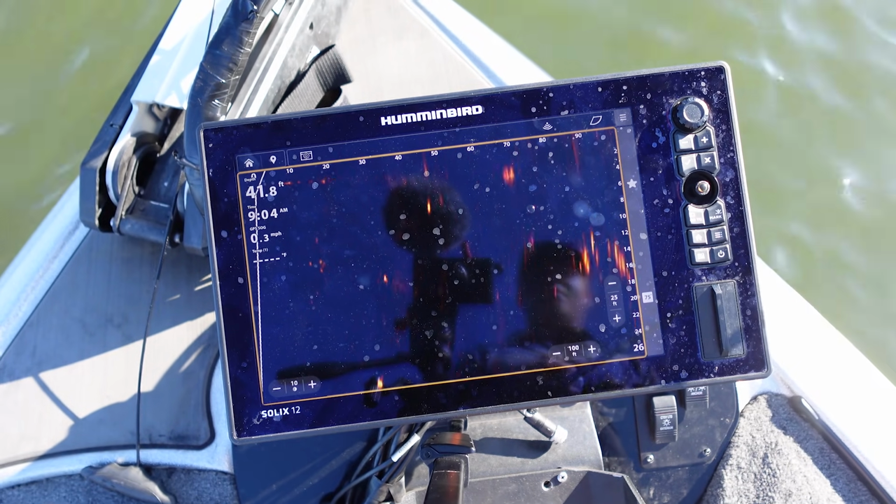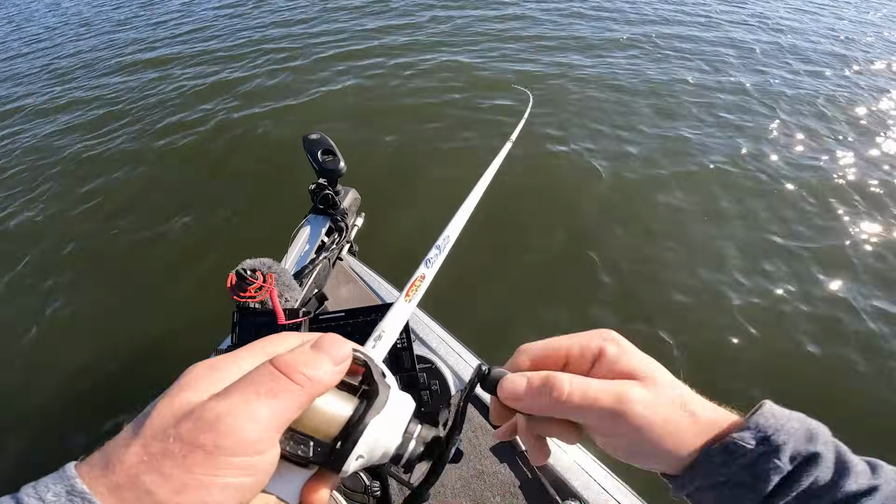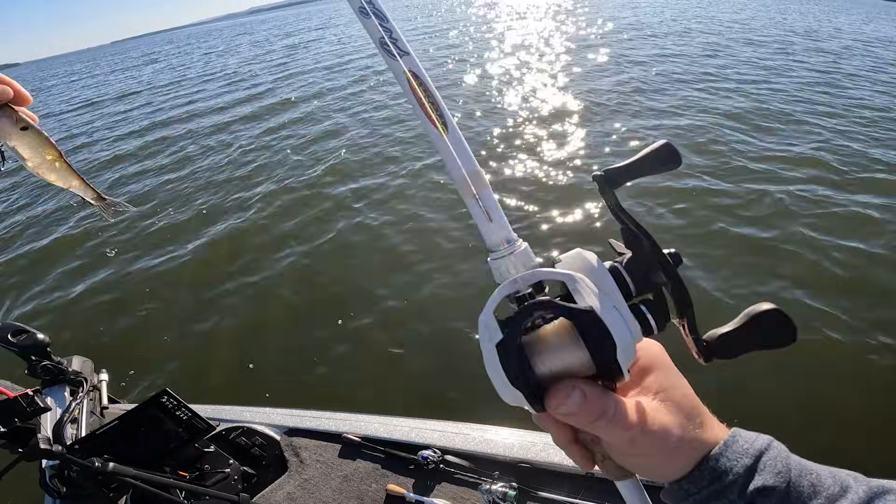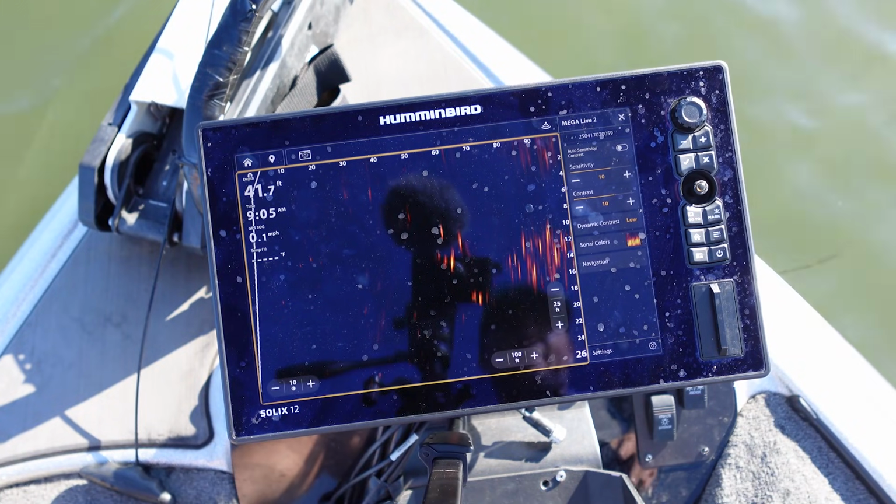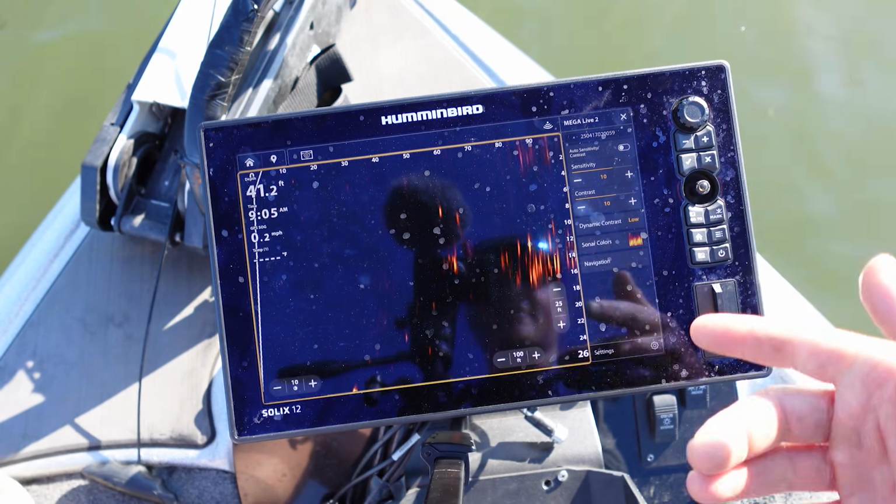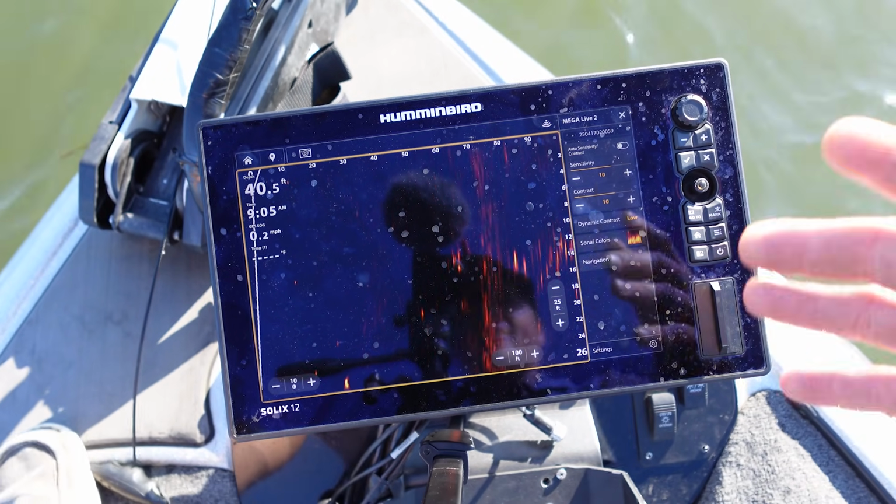There it is. You can see it all the way to the boat. 40. I'm speed reeling it, but really impressive. And let's go through these settings. Humminbird recommends 10 on sensitivity and 10 on contrast, and that's what it comes with right out of the factory. They got it set up perfect.